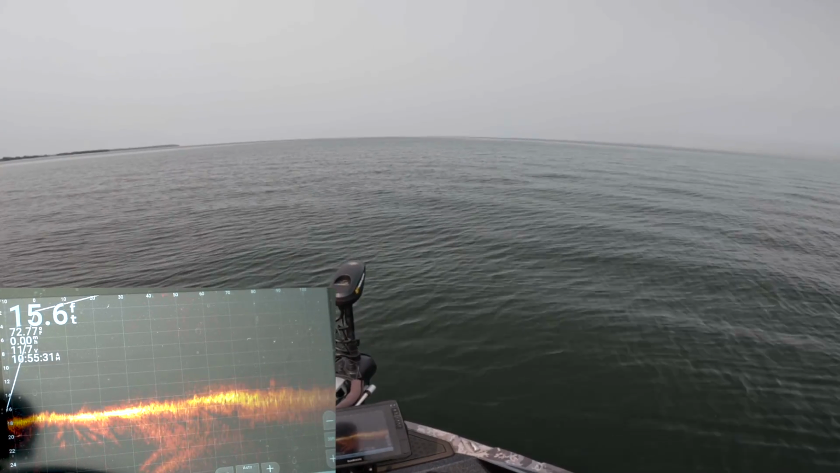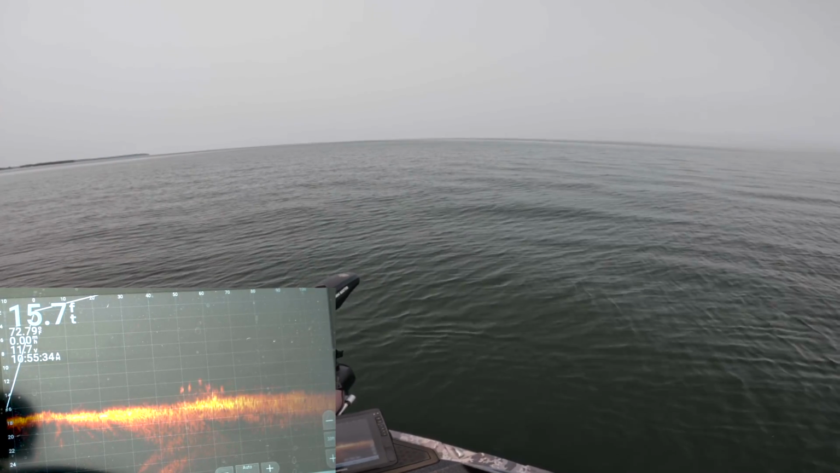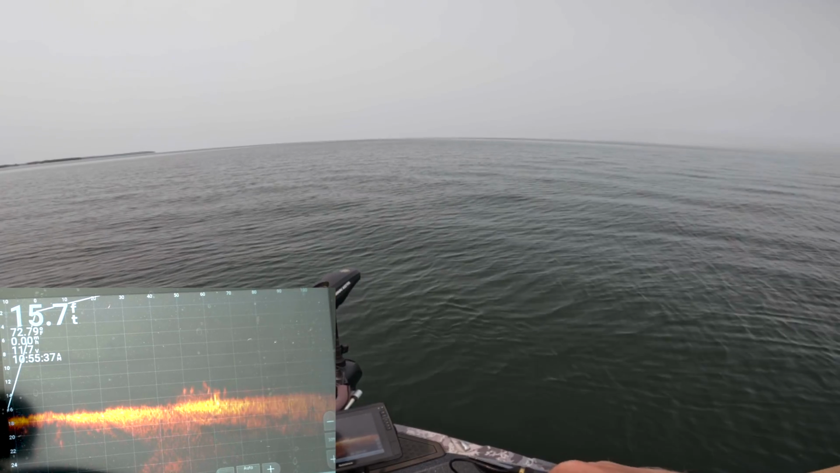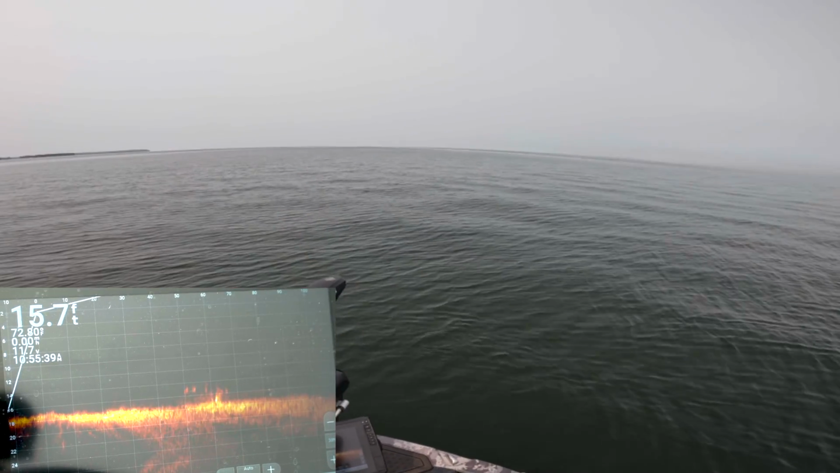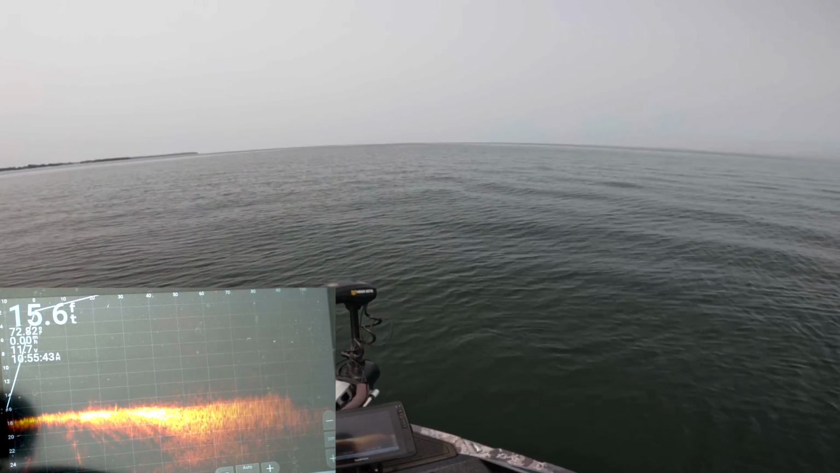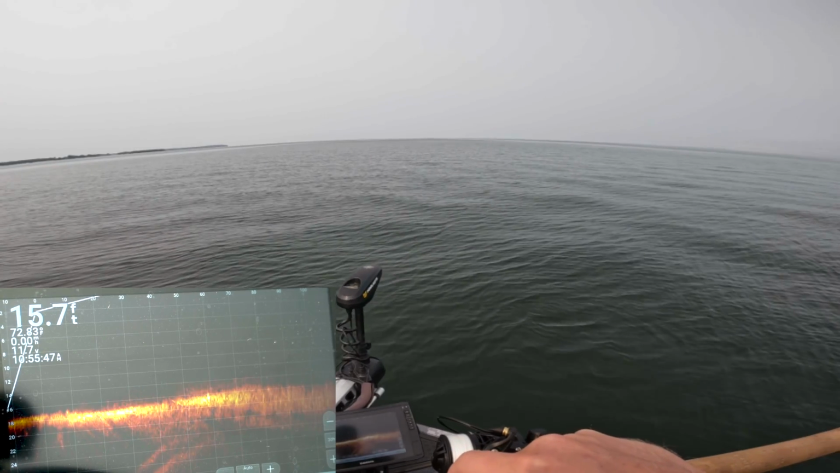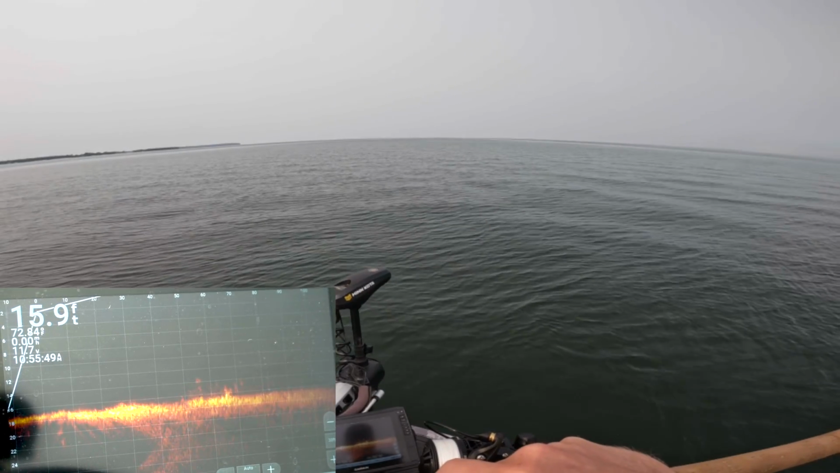One of the keys to success with sharpshooting too is make sure that you got the boat as stable as you can get it before you cast at those fish. As you could tell, I was kind of moving around with the Minn Kota and the boat was moving. If you can get the boat as stable as you can get it before making that cast, you're gonna make a lot more precise casts rather than trying to cast while that boat's still moving.